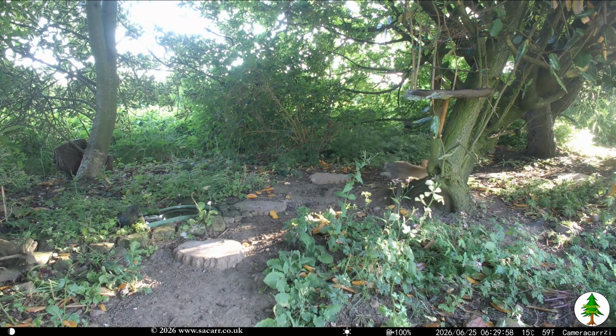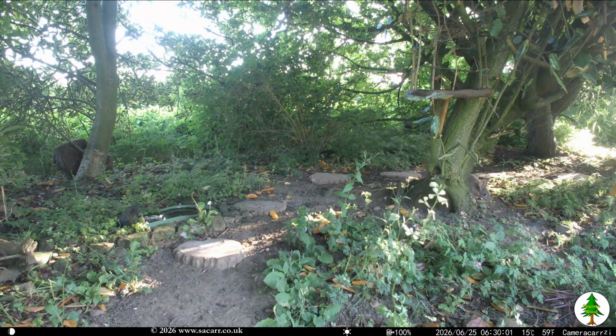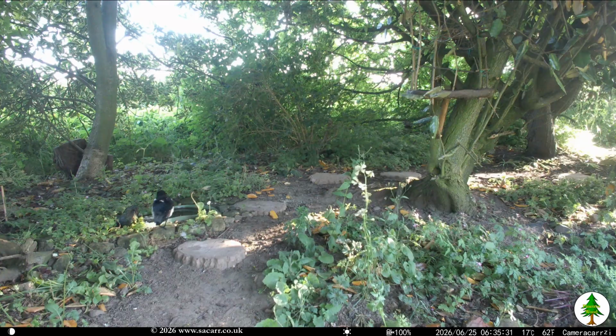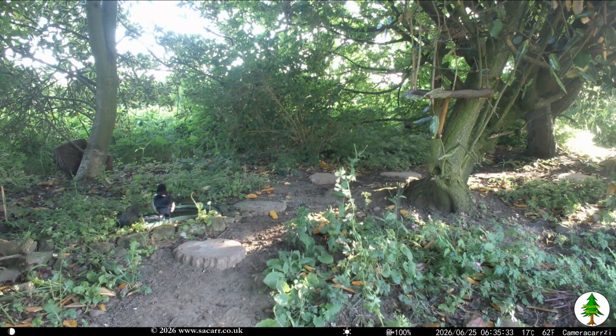By dawn on the 25th, the young rabbit had the zoomies. A magpie arrived and then joined in the fun. I'm not sure who was toying with who.